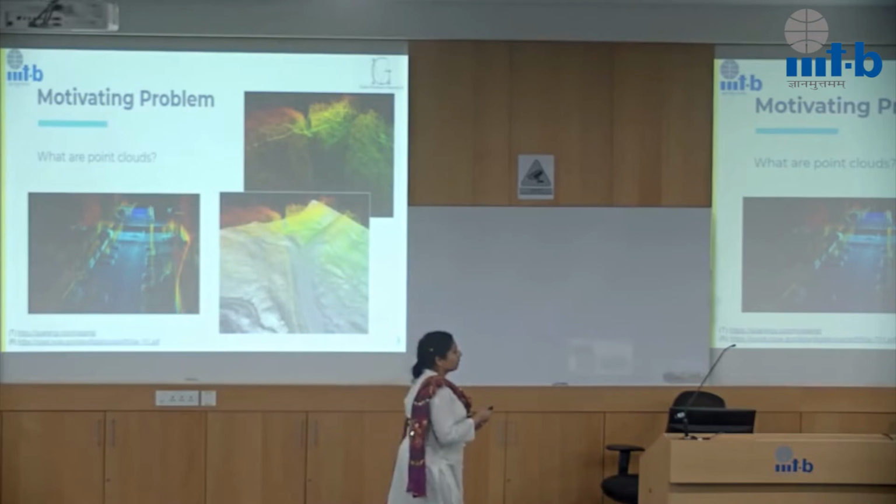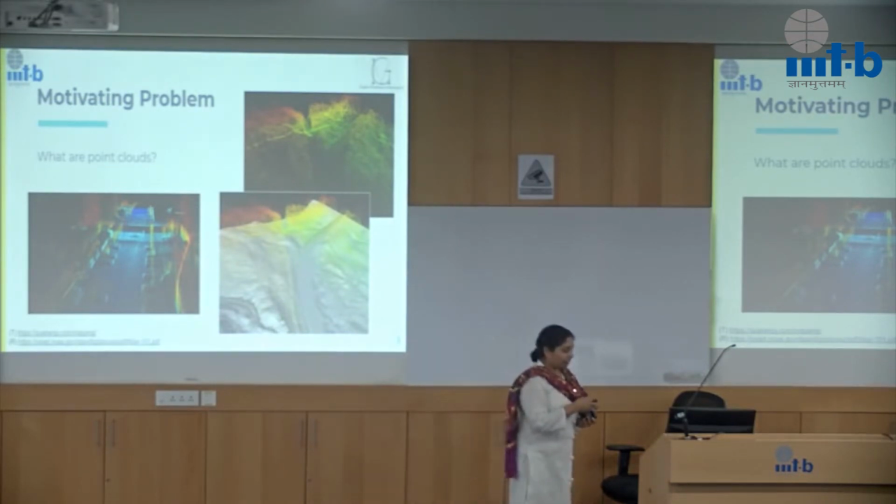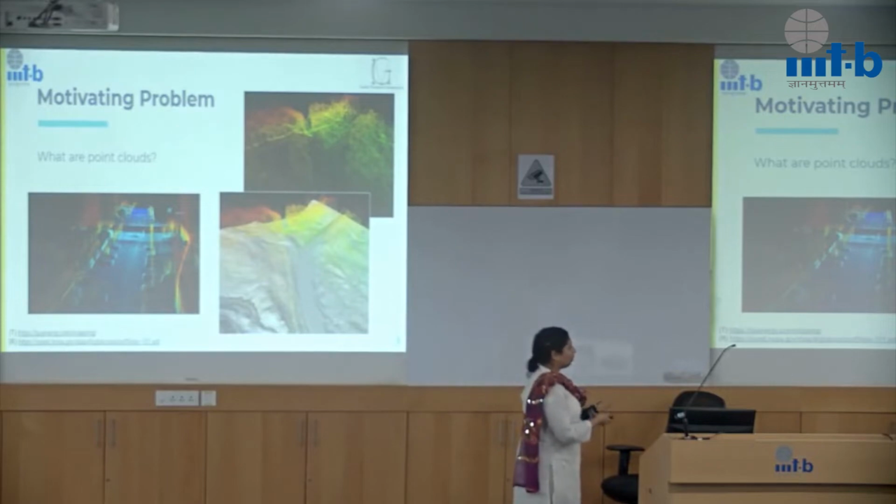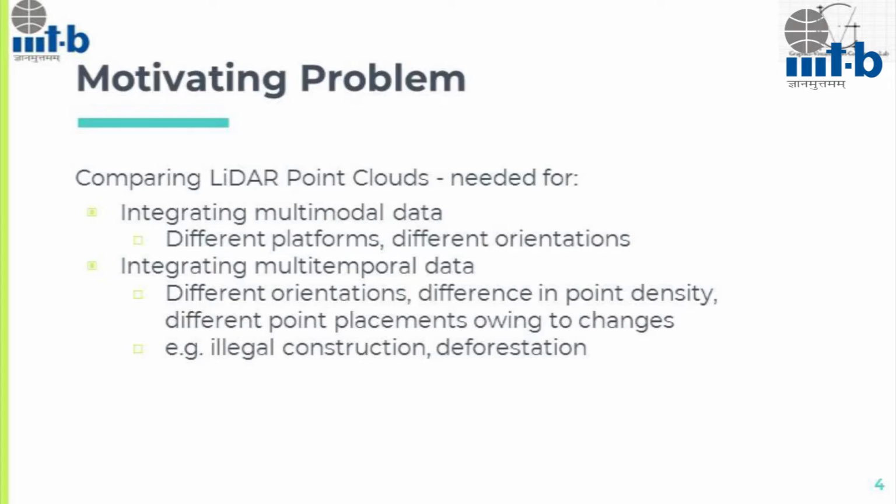Okay, so this is broadly the data that we are talking about, and in this particular work we have looked at just the airborne LiDAR. So the problem that we are talking about today is about how we can compare different LiDAR point clouds.